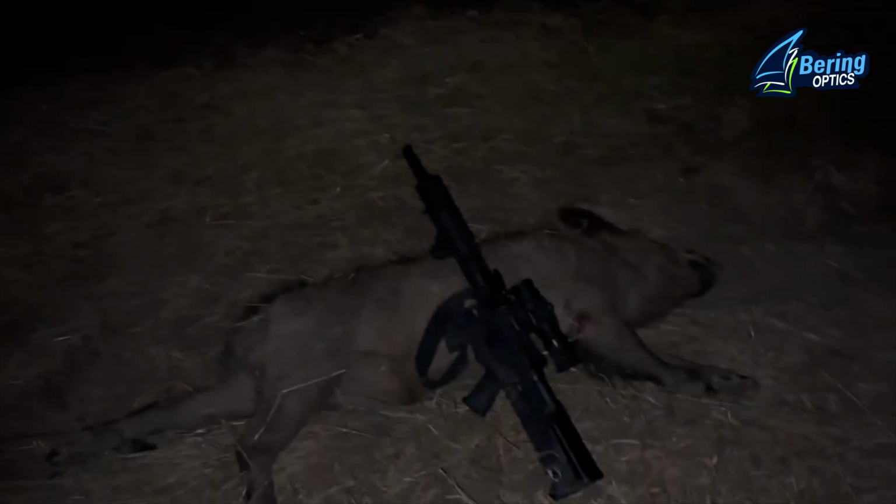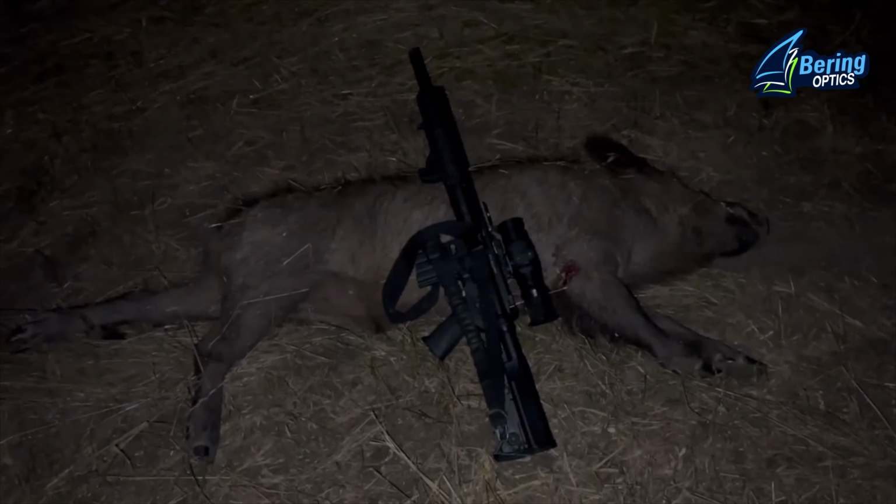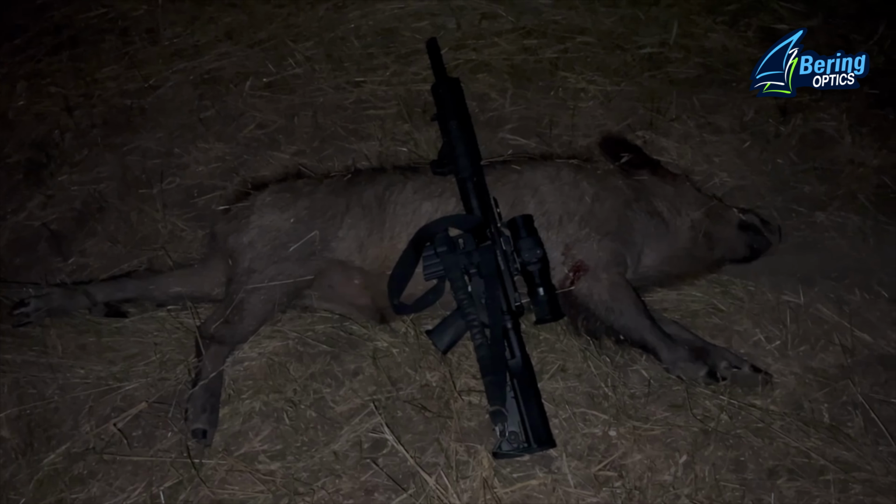We got the 350 Legend here with the Bering Optics Super Yoter. Super hot and humid out tonight. Terrible thermal conditions, and man, this baby was awesome.